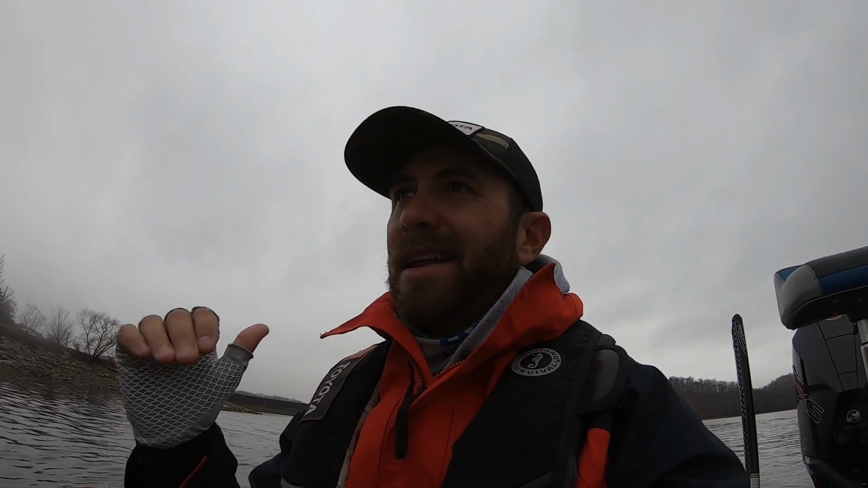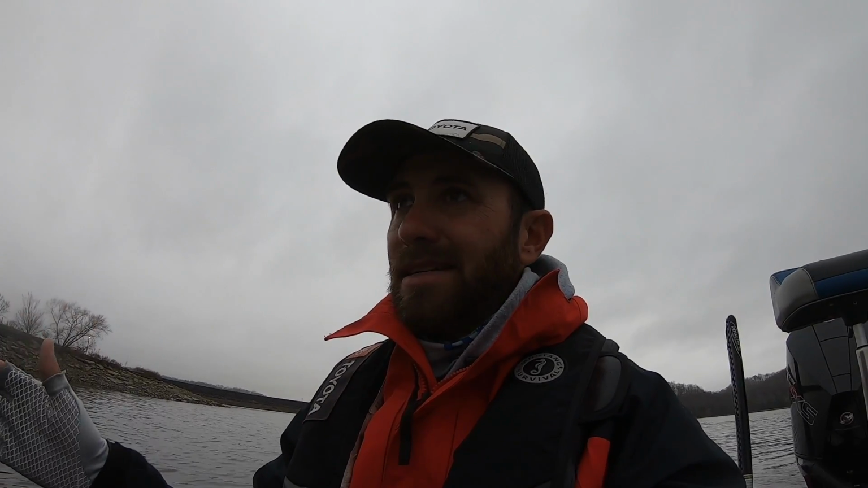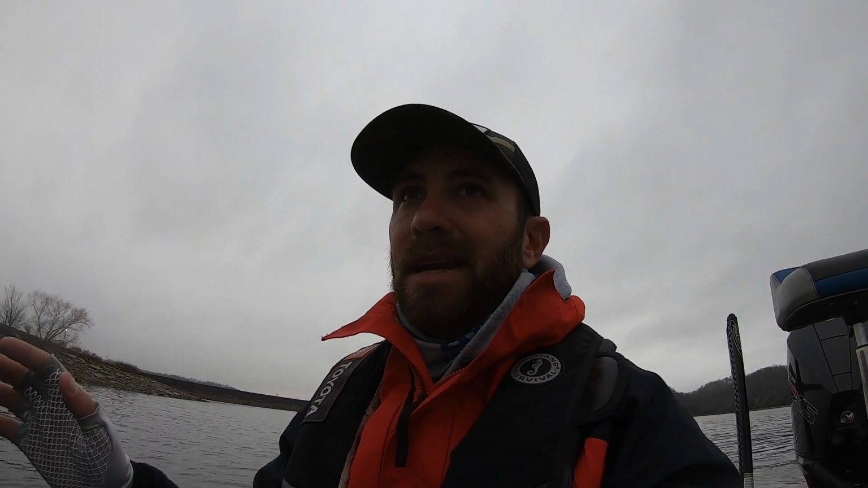I've never crappie fished on this particular lake that we're on. We're on a new lake today. It's not necessarily a new lake to me, but it is for crappie fishing. I've fished a few bass tournaments here over the years. This lake's in Middle Tennessee also. It's called Normandy Lake, and I've never crappie fished here. Don't know anything about it. So we're going to go see if we can find some.